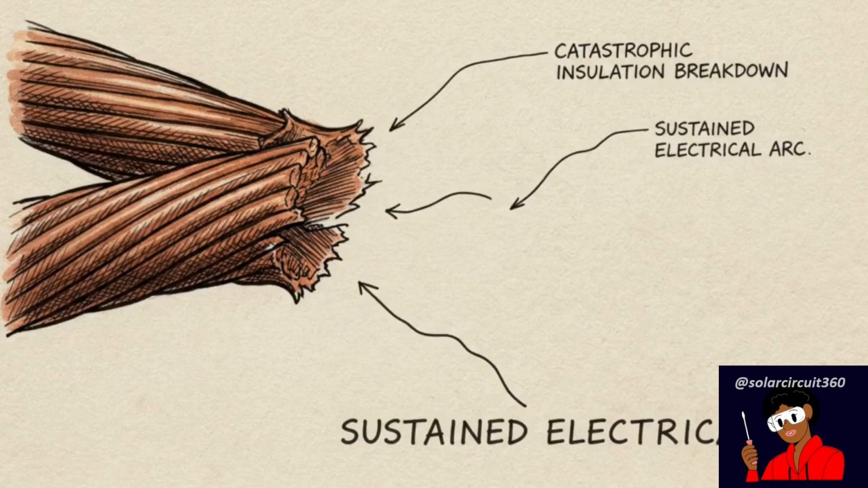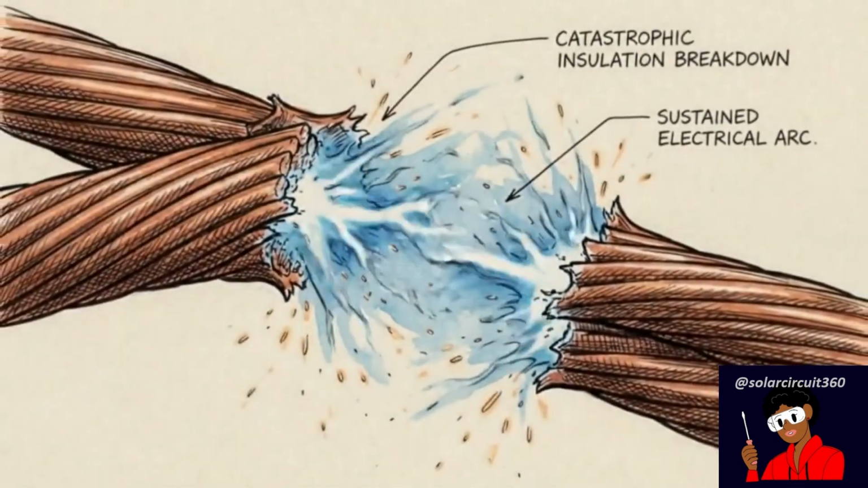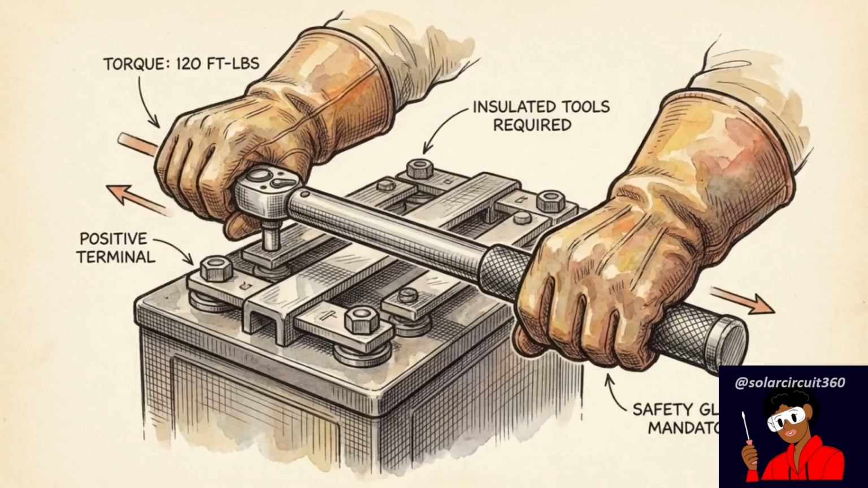In high-current DC systems, insulation failure leads to escalating electrical arcs that do not typically trip breakers as cleanly as household AC circuits. At 100 amps, a loose terminal today leads directly to a catastrophic insulation breakdown in the future. Moving from diagnosis to prevention requires adhering to strict engineering mandates.